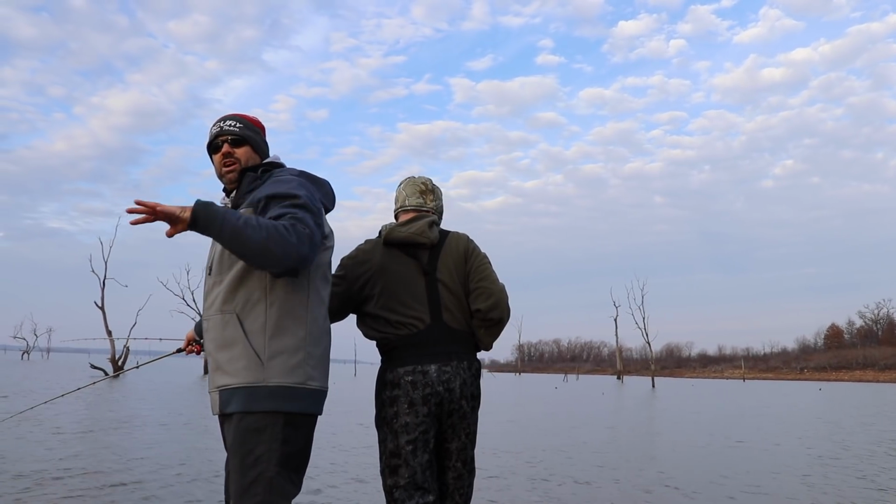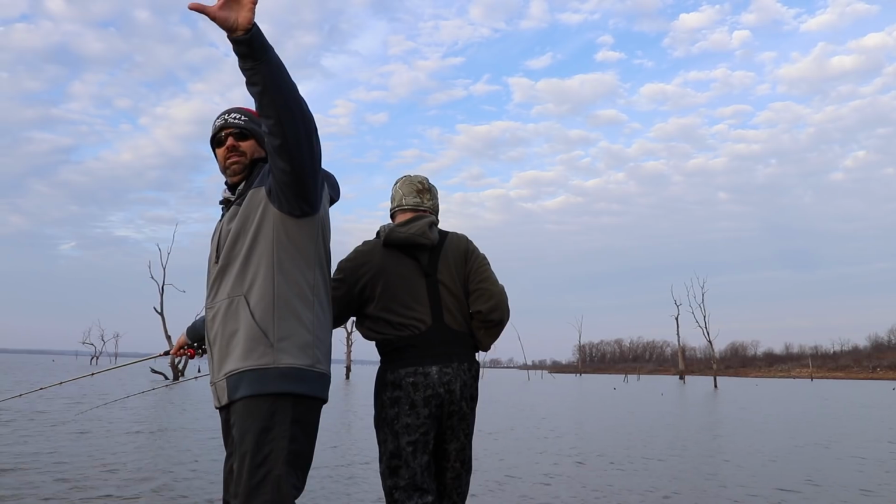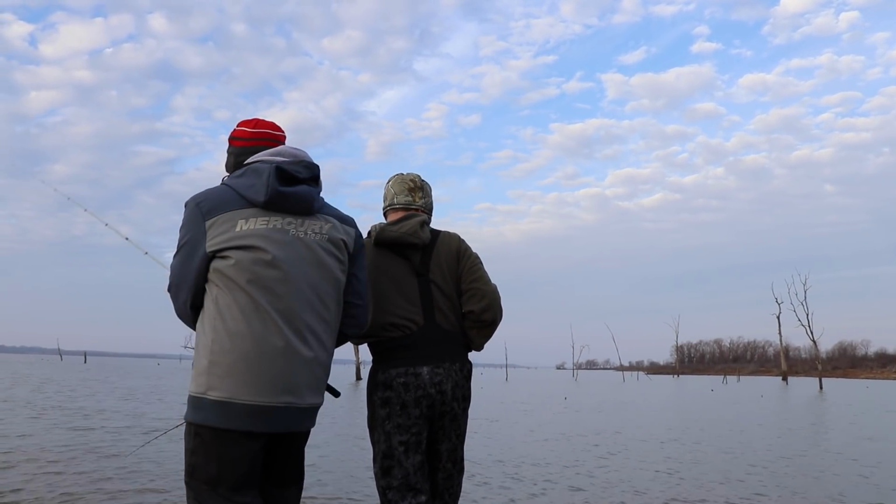Coming up to a piece of structure, something that I like, and I've seen Matthew do it too. He's pitching out and letting that jig fall in a natural state. Absolutely deadly for crappie.